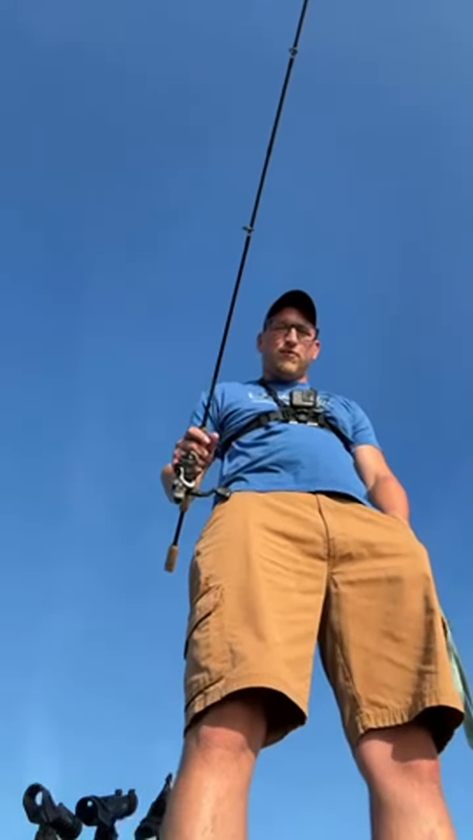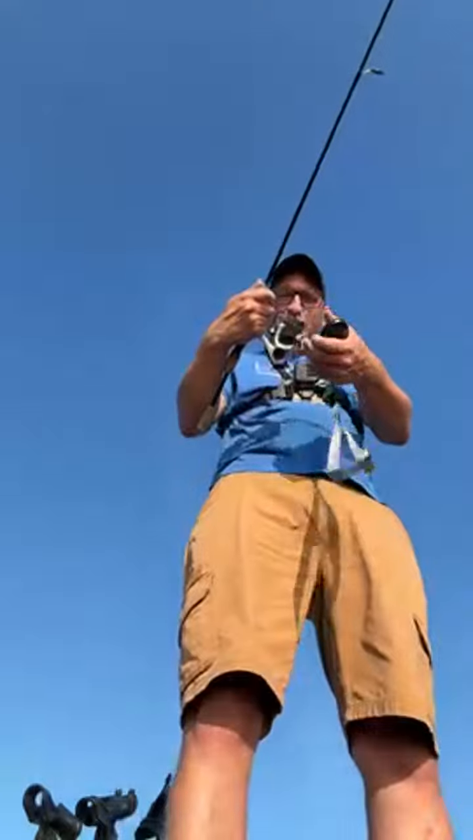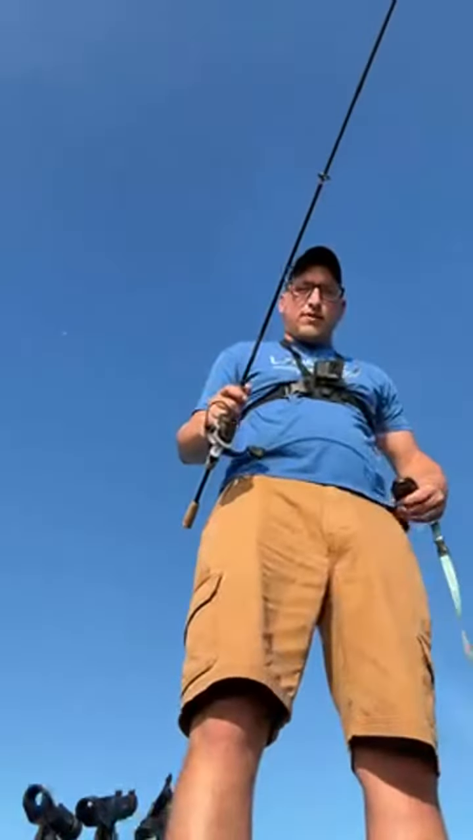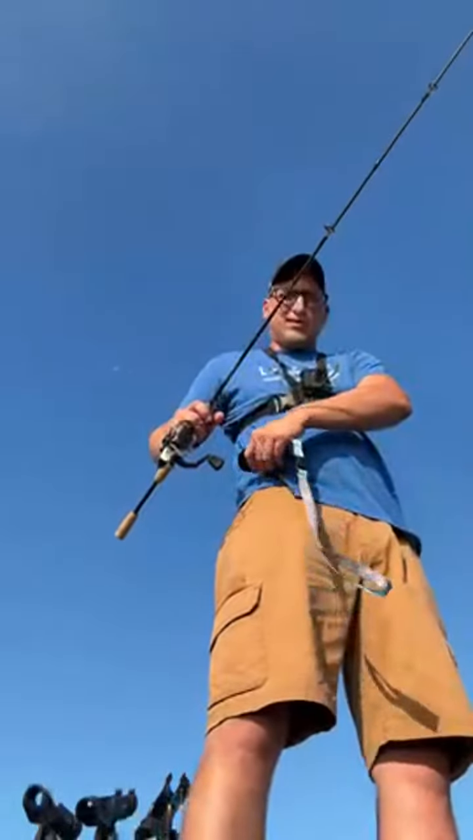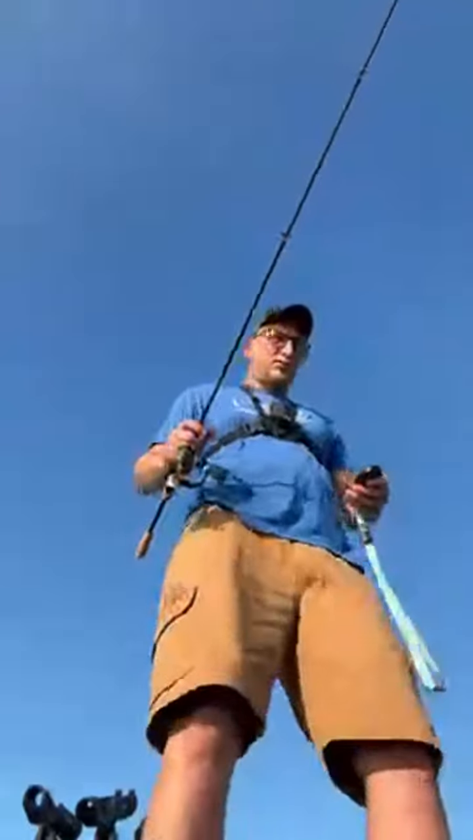All right, those fish moved fast. They're already 65 feet away. Snipe position. I'm gonna drop right down this fish. I have to get this GoPro off my chest.